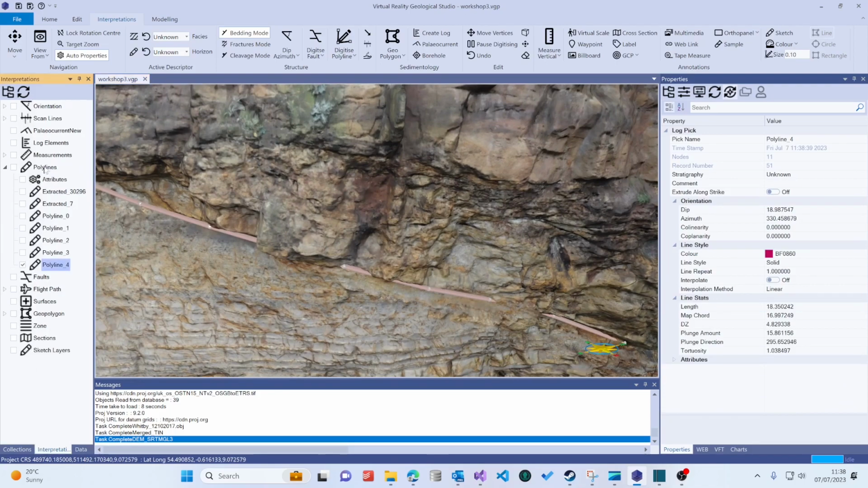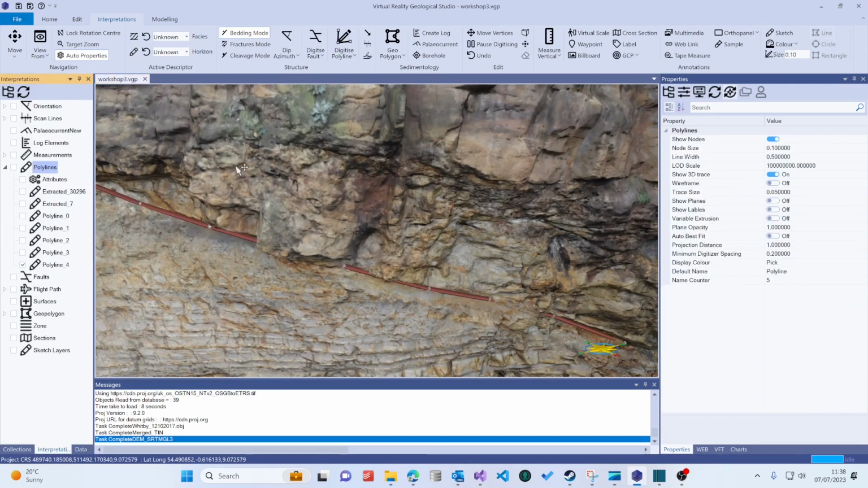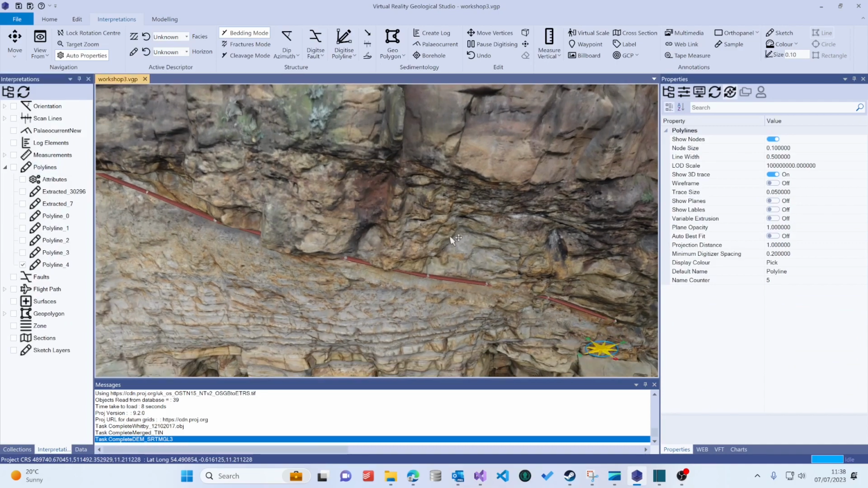If we head over to interpretations and select the polyline group, we can change the way it's displayed. So we can switch the vertices or the nodes on and off. We can change the size of the nodes, and we can switch off the 3D trace, which is the line that joins the nodes up. We can change the size of the 3D trace as well if we want.